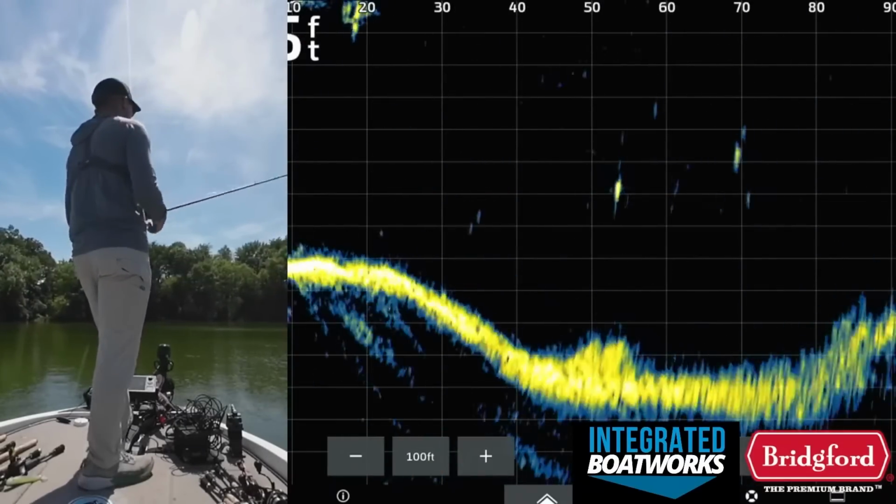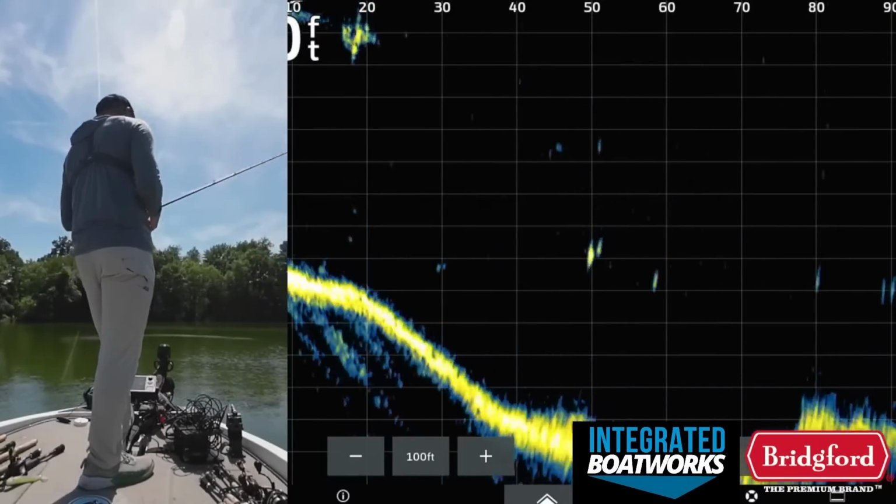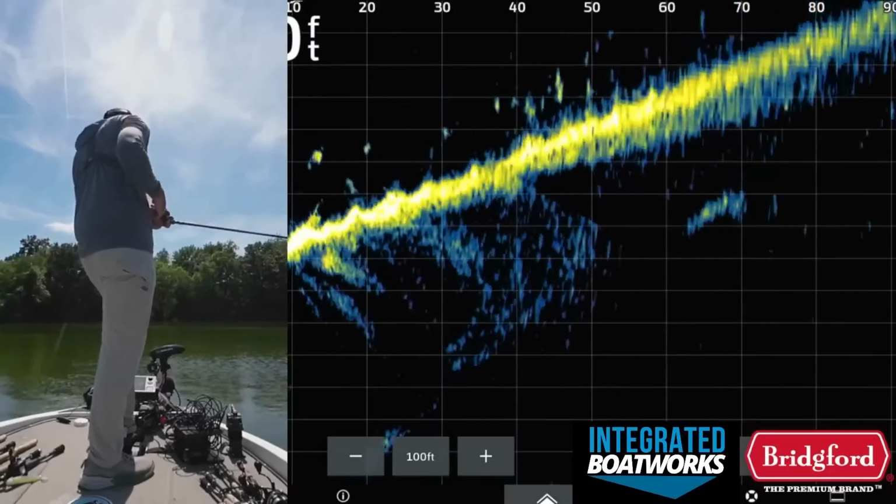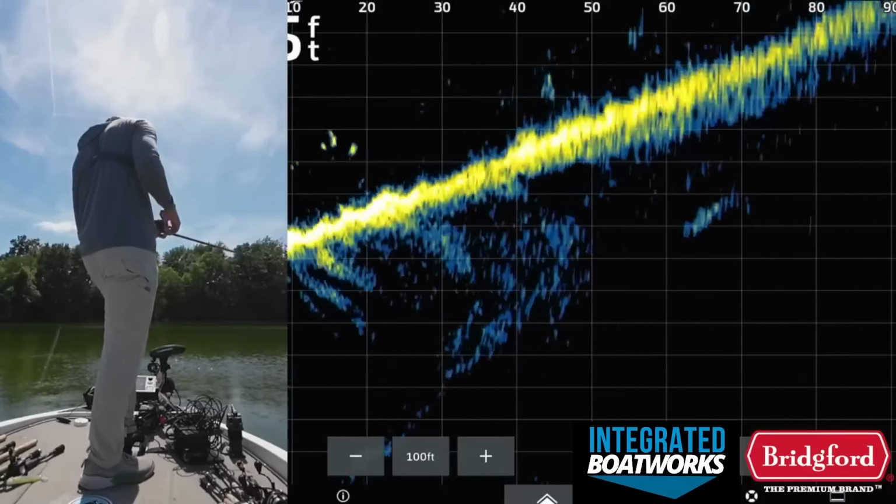The wind's kind of blowing from an unfortunate direction for this spot. That's okay. These were some pretty sneaky brush piles, to be fair.